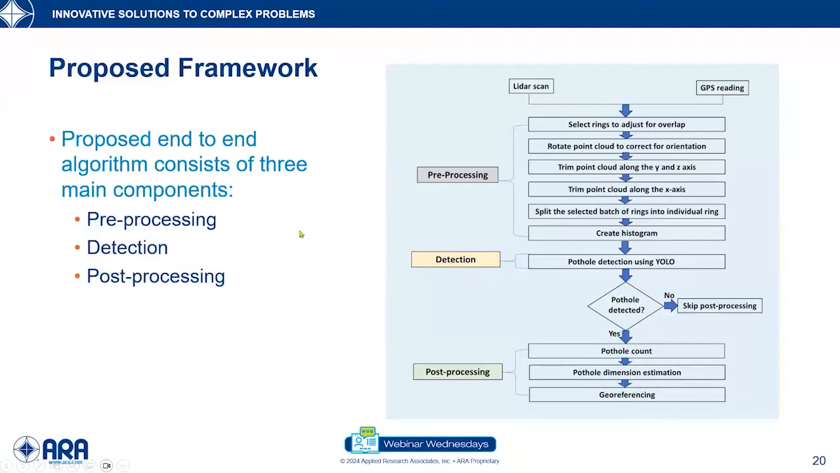The slide here shows the overall methodology, or the overall workflow, that was adopted as a part of the framework. You can see there were many steps involved. However, we can summarize these steps into three major components: pre-processing of the data, detection, and post-processing.